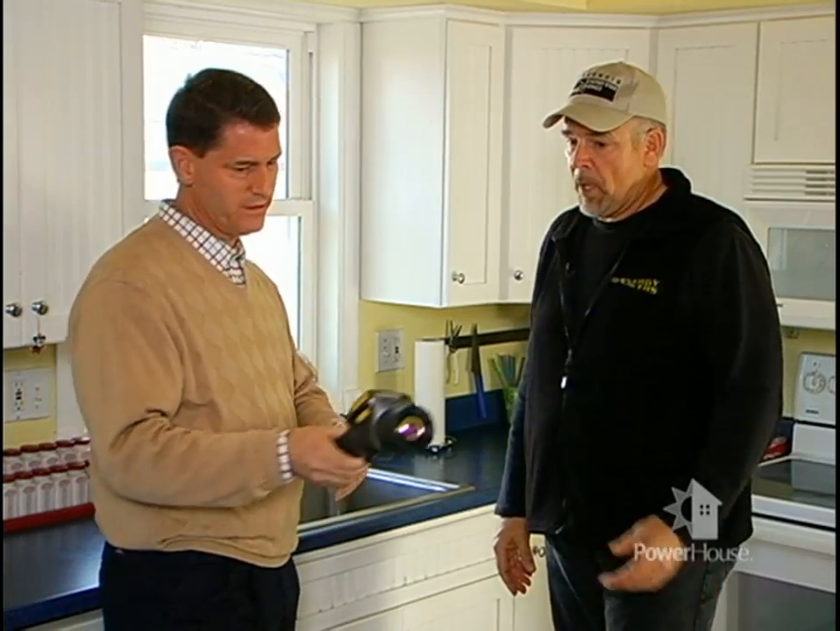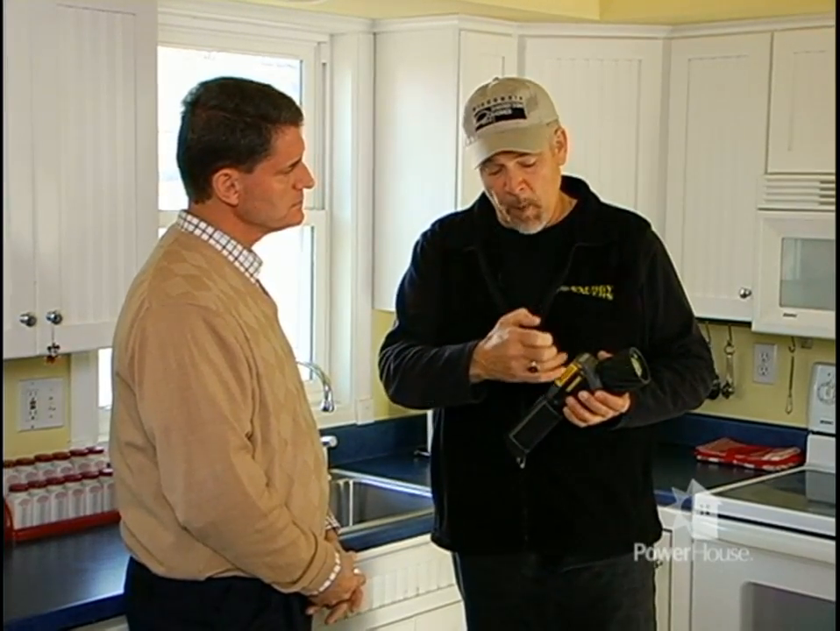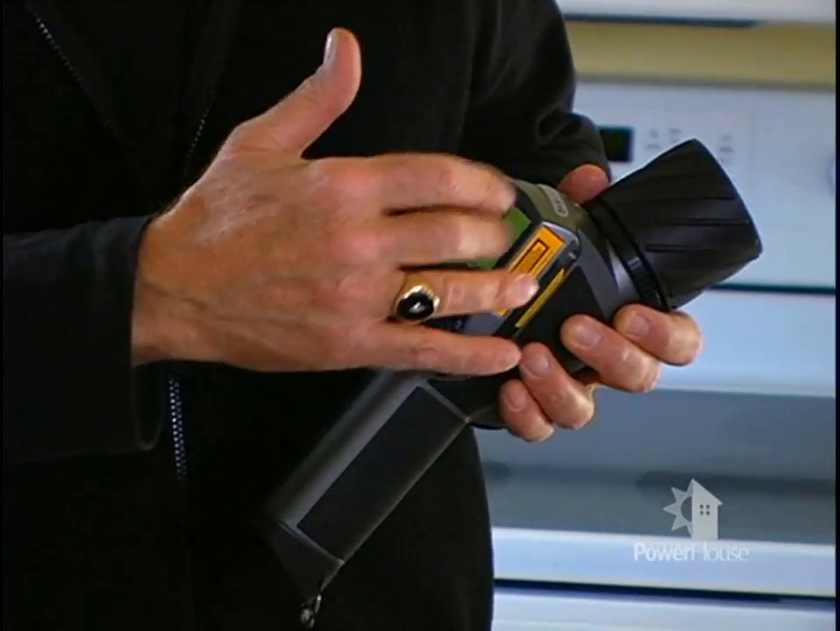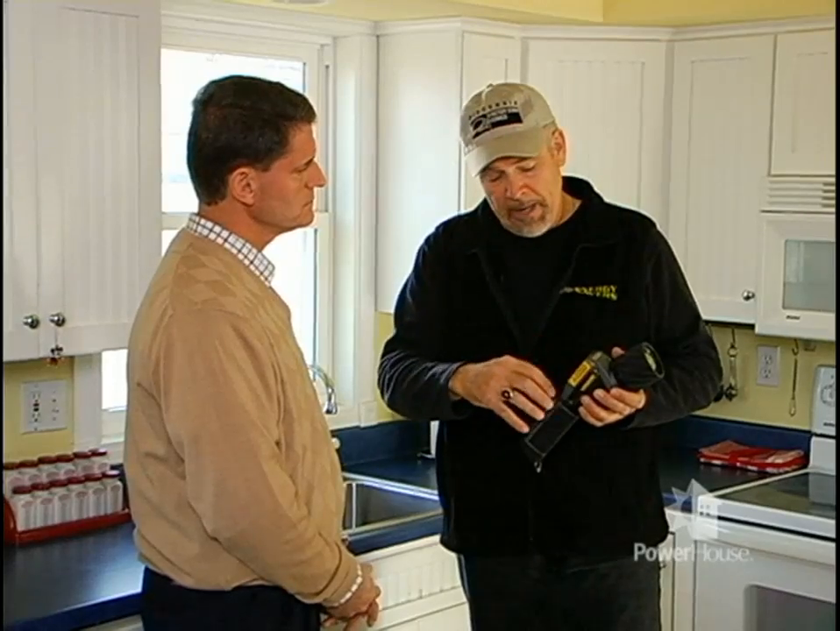Let's talk a little bit about your camera. How does this work, Rick? Well, the camera actually, like I said, measures energy levels, and the energy levels are then turned into an image with a color map. The color map has a range, and the dark part of this screen, the black, will be the coldest and the white will be the hottest, and it's a range of maybe 25 to 30 degrees, and we can vary that. I can measure temperatures as low as -40 C with it or as high as 500 C.